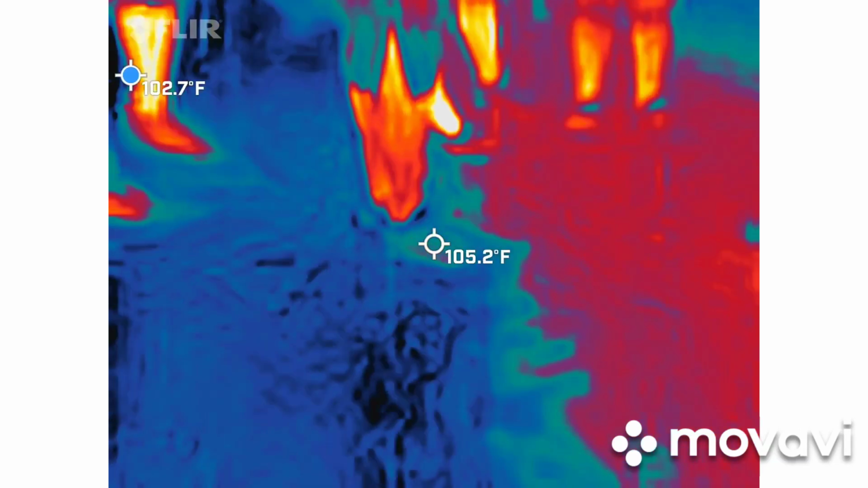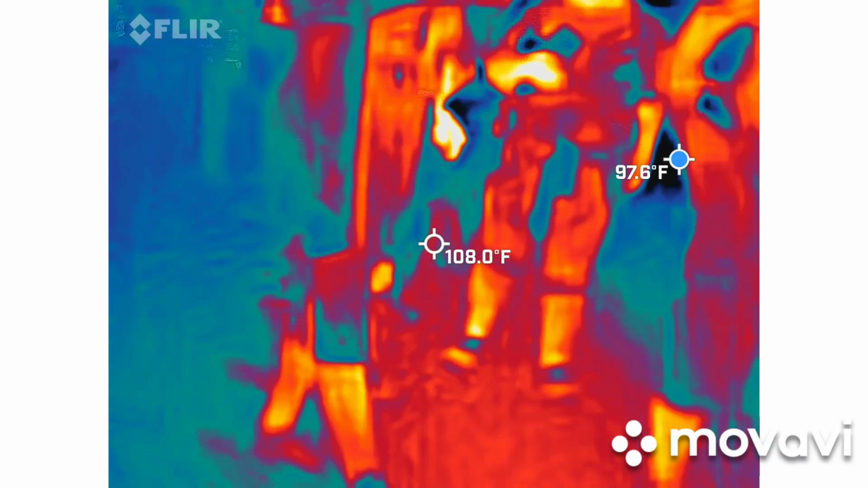So, are you all ready to go ghost hunt? All right, we're going to go this way. Marianne's like, which way? Let's do it. She's on it.